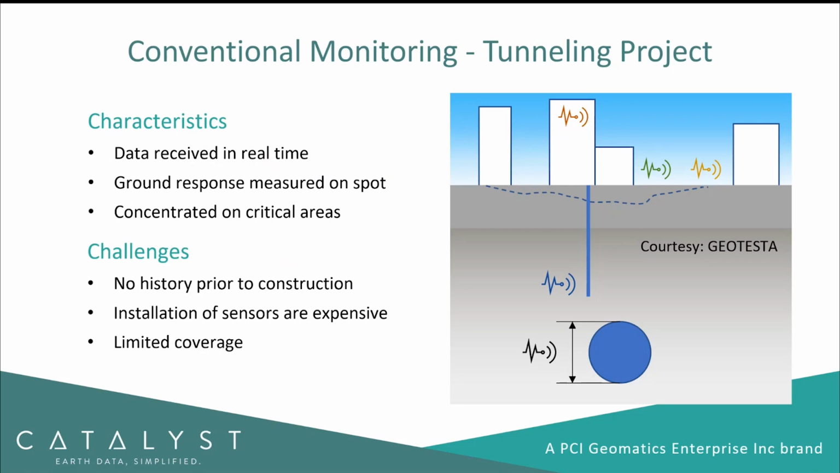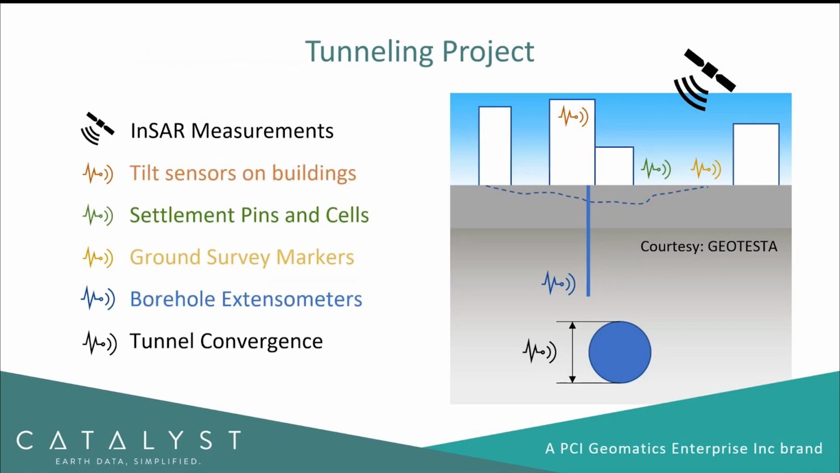And then same thing, if you're trying to track or monitor a very large area, it can become incredibly expensive to do this using in situ sensors and ground crews. This is where InSAR can really help. InSAR can help fill in these data gaps, and in some cases might even be able to help minimize the reliance on some of these sensors and ground surveys.